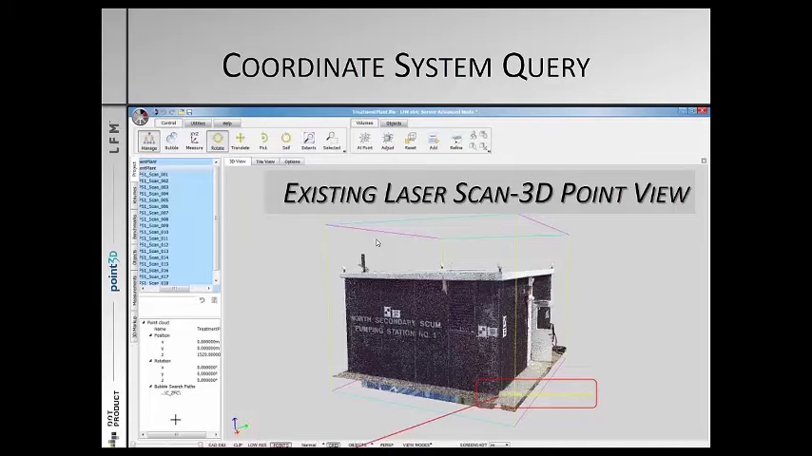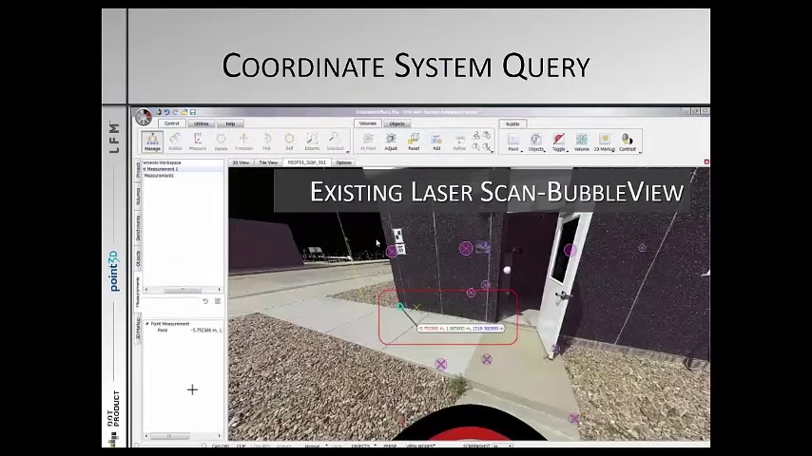The information that's shown in the lower left here is in meters. You just want to make sure that you are setting that and recording that information in the unit system, be it inches, feet, or meters, that you're going to be working in. In LFM, I can also extract that same information from a bubble view. And here we see that we've picked the same corner of the building, and this time I'm getting the same coordinate information.